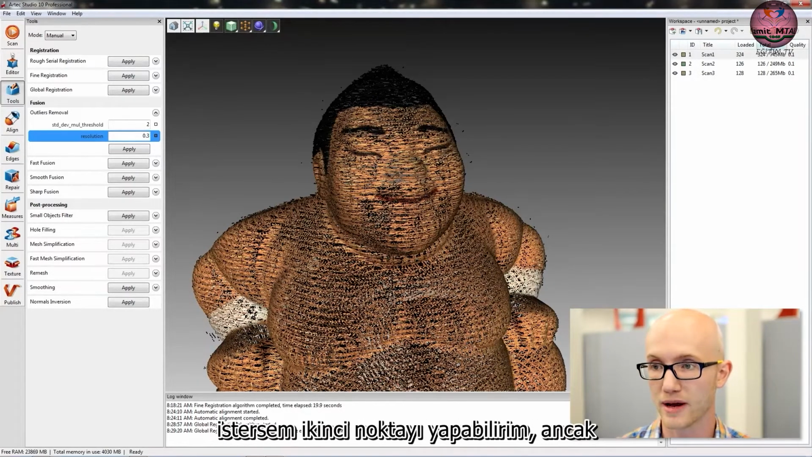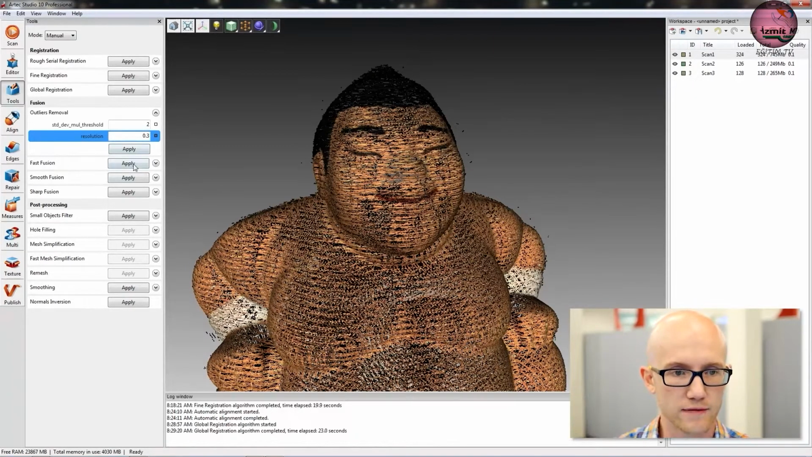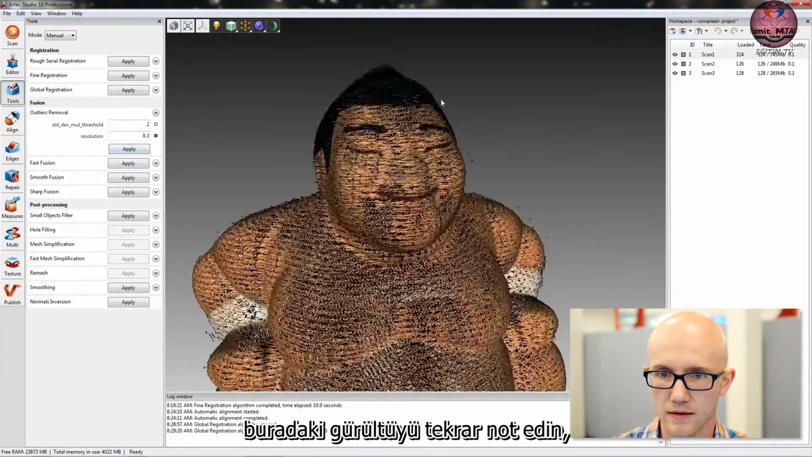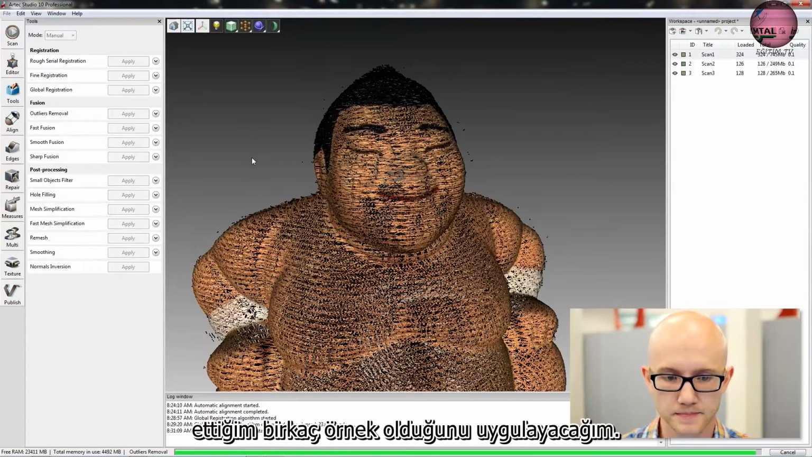So I could do a 0.2 if I wanted to, but when you're running outlier removal, you want the resolution here to be the same as the resolution that you use later on for the fusion, which we'll get to after this. So I'm going to leave this at 0.3. Take note again of the noise here. Not a whole lot on this scan. This is a nice clean scan, but I'm going to apply that.